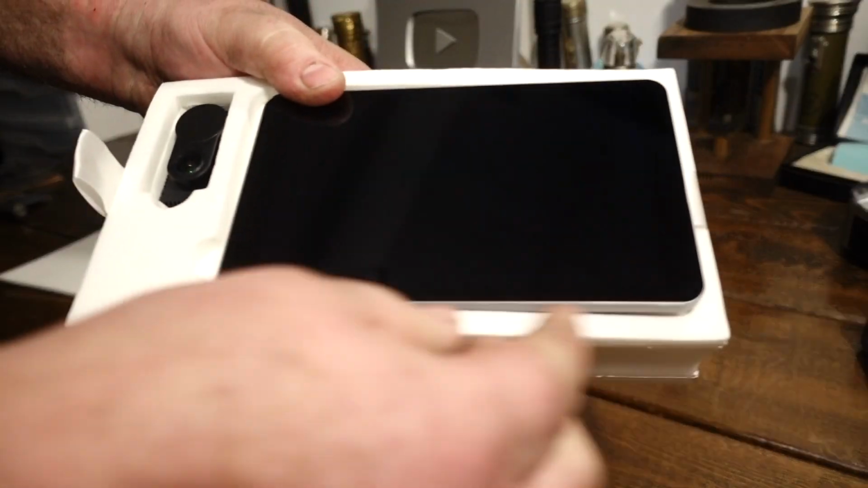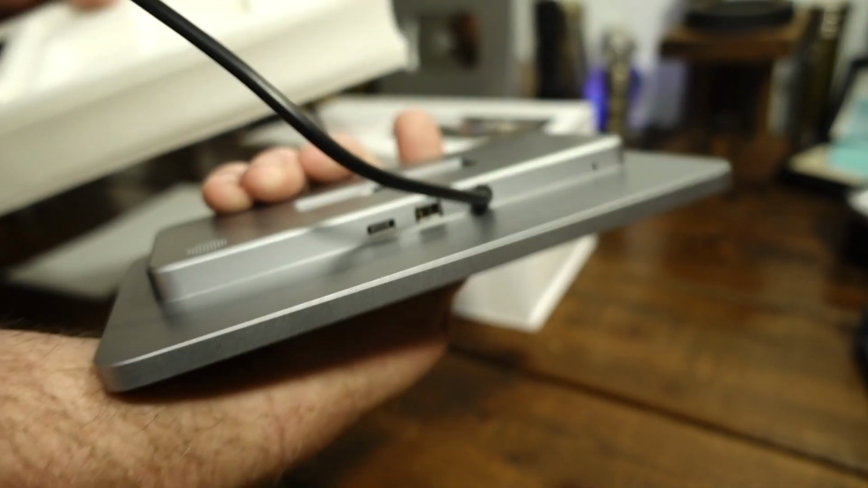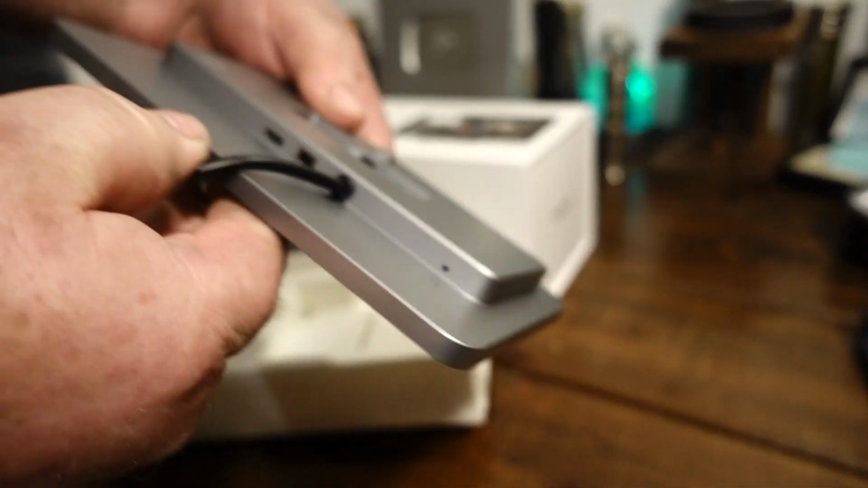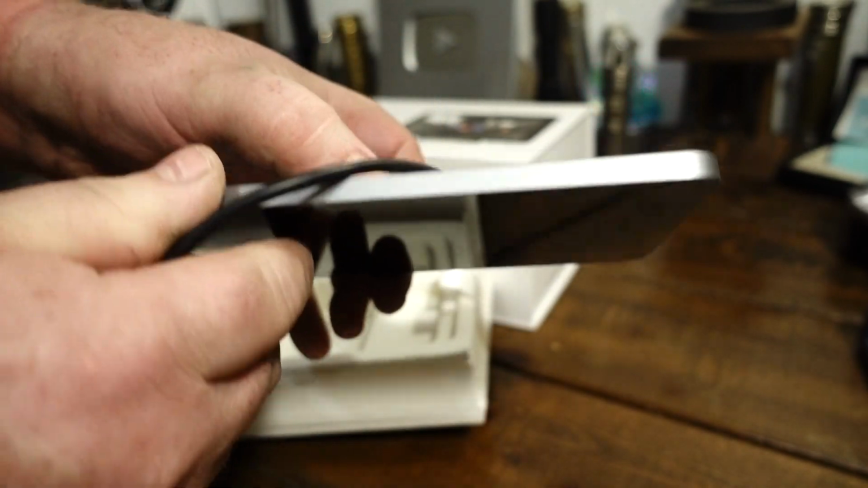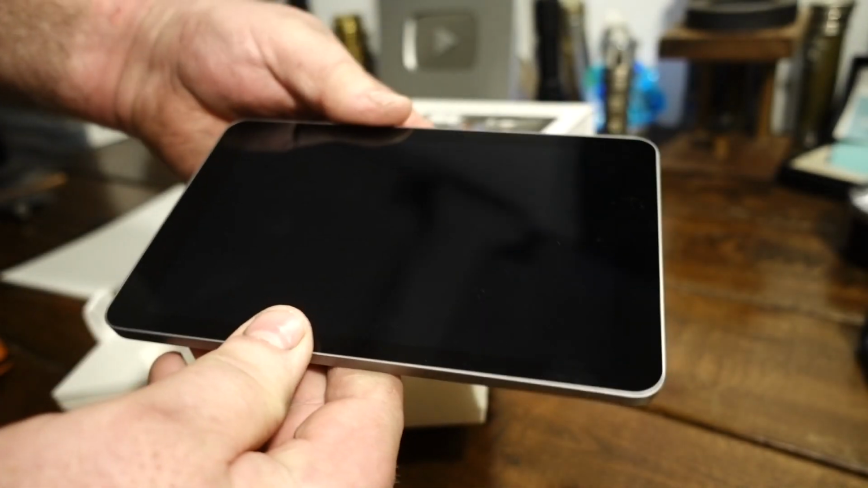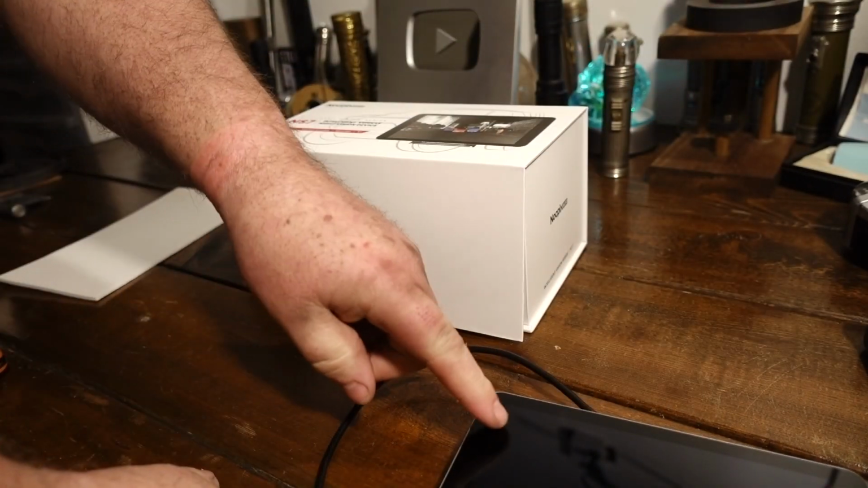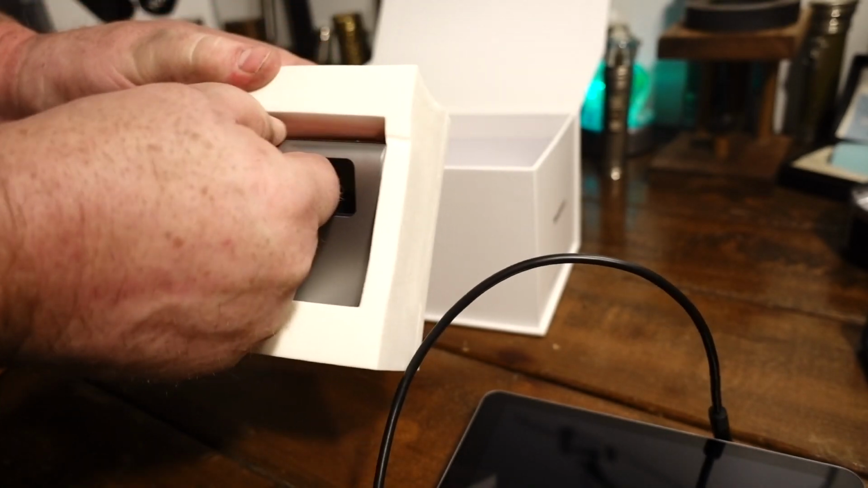Number one, got one heck of a main screen here for your automobile. Look at this thing. There's a USB-C. I'm not sure what that port there is. And this is the power supply. Speaker on the back, so it must have sound. And there would be the camera to mount up front. By the way, that's a 7-inch LCD display. Take it this is a mount here.